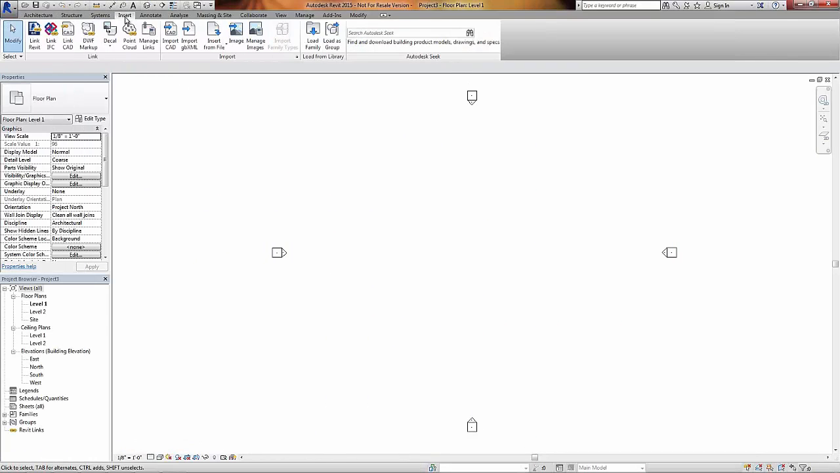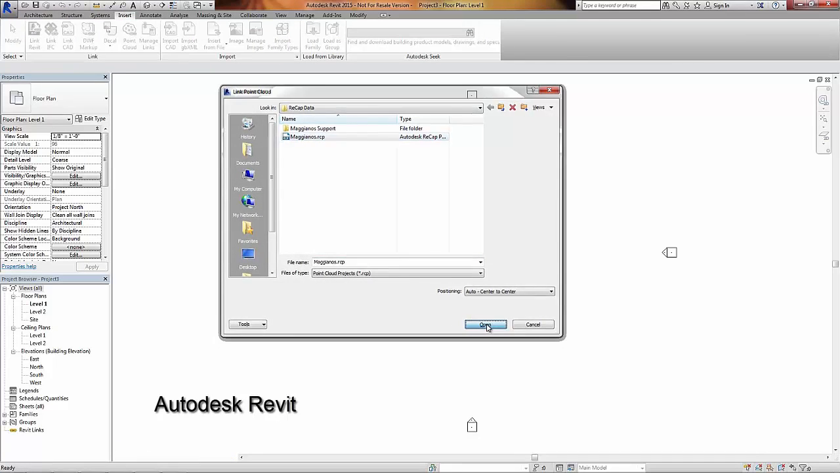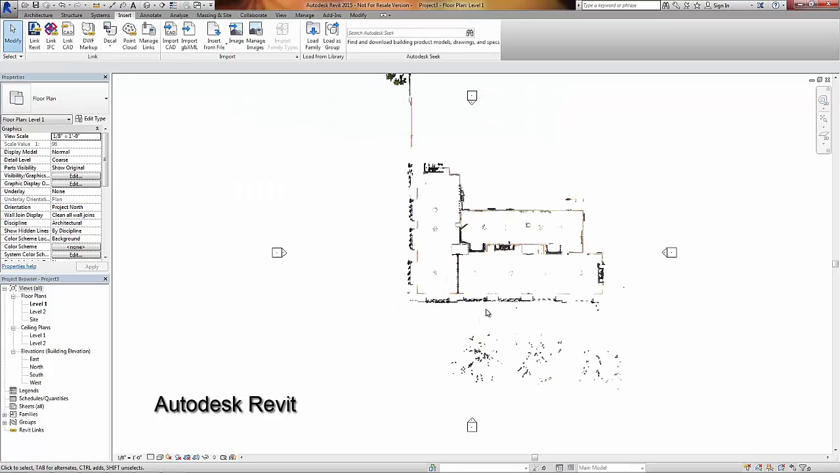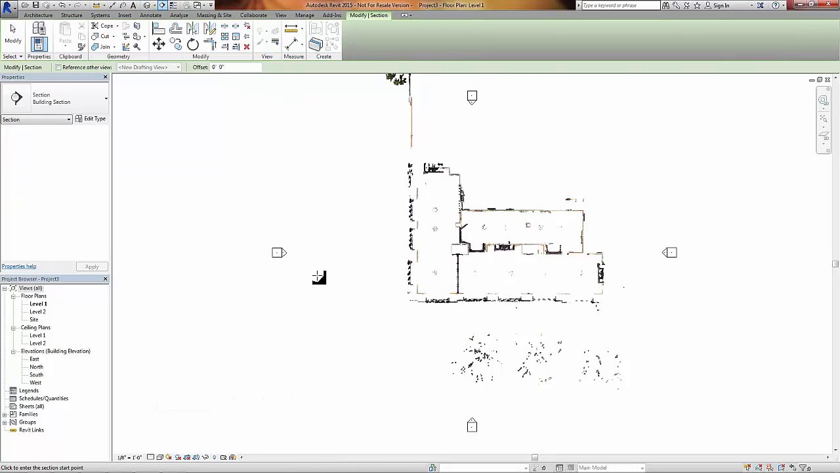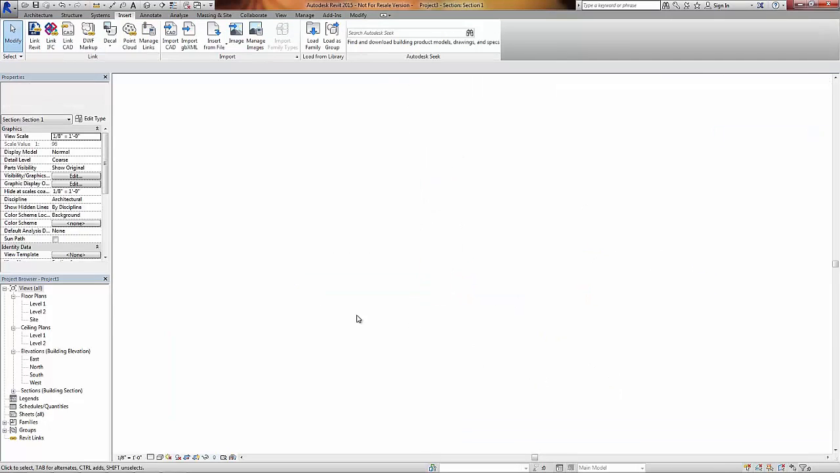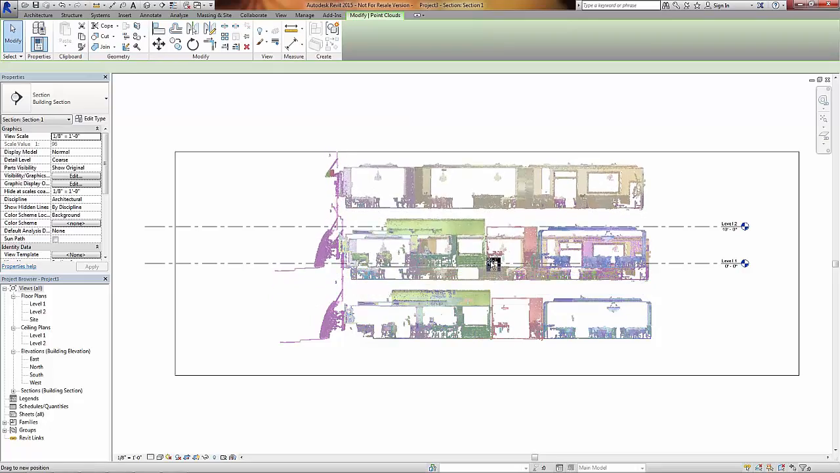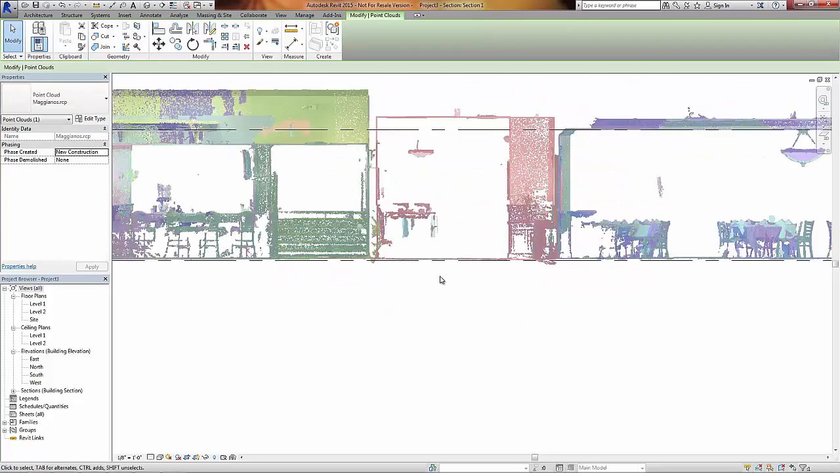Inside of Autodesk Revit, I have the same capabilities and real-time performance when working with the point cloud data. I'm going to start by creating a section view to align the point cloud data with the level datums that I have established for the first floor and second floor of the building. This will allow me to create accurate floor plan views for modeling the building to create a complete BIM.